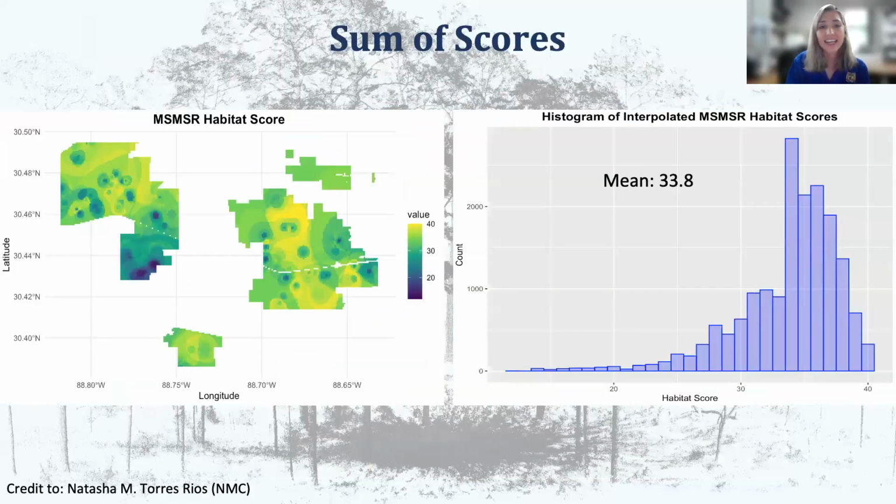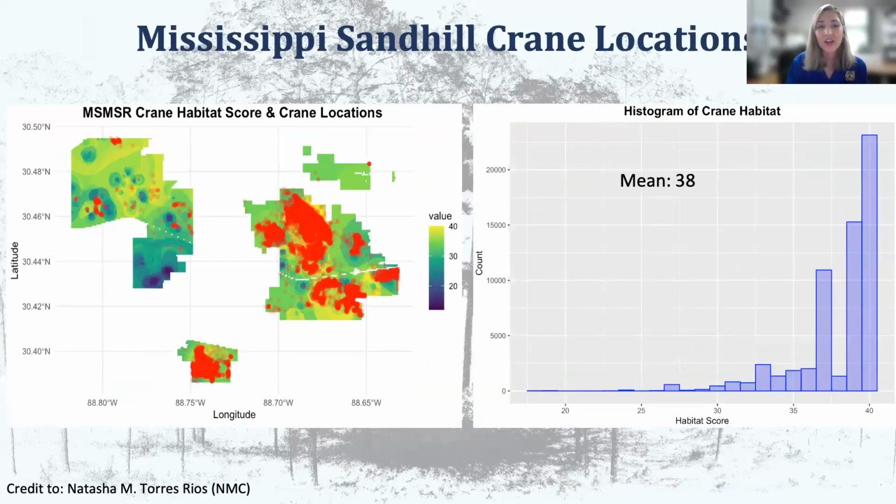Then the data analyst added up the scores for each of the 4 TLS metrics to give an overall habitat suitability score out of 40. And the average score across the refuge was about a 34 out of 40. The data analyst then overlaid the crane location data with the TLS data, and the areas that the cranes visited, they got a score of 38 out of 40.